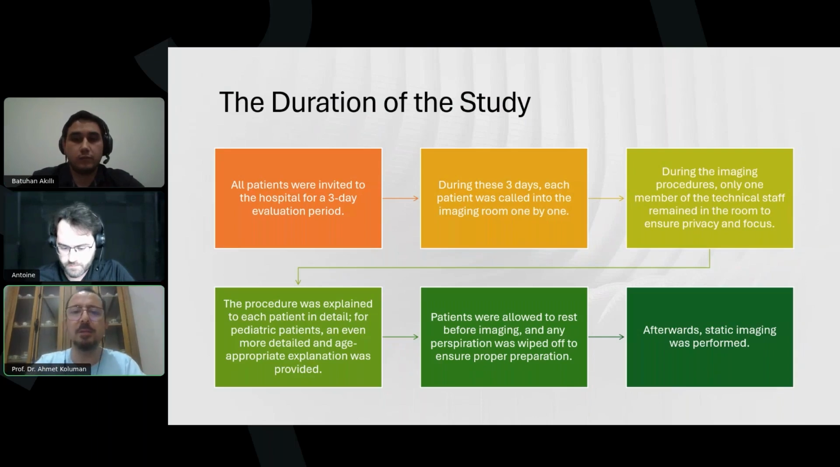Okay. During these 3 days, each patient was called to the imaging room one by one, separately, and the imaging procedure included only one member of the technical staff and one medical doctor. Each patient was given a detailed explanation, and especially for the pediatric patients, an even more detailed and age-appropriate explanation was provided.